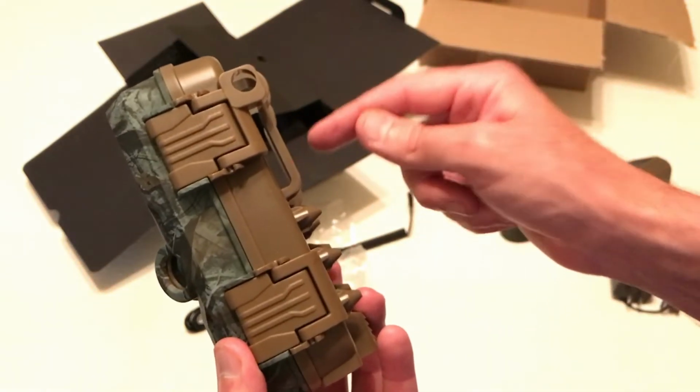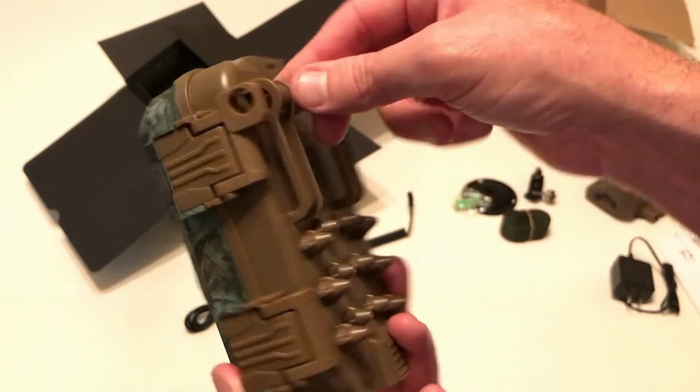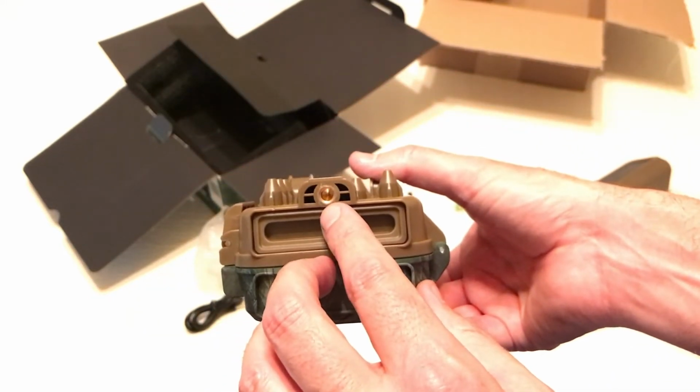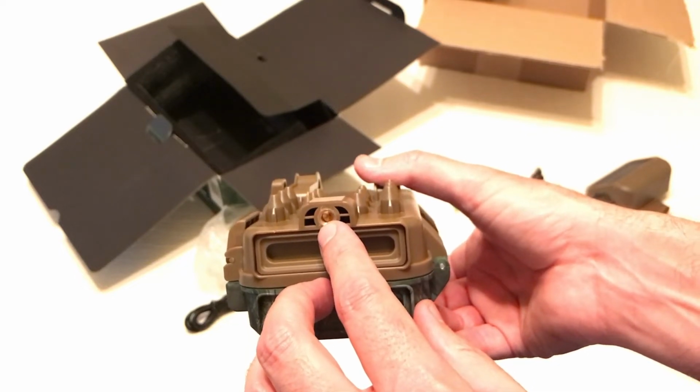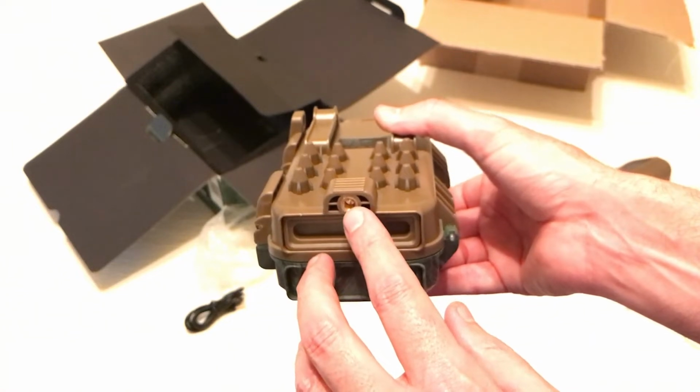This would be where you run the strap through the back. You've got a lock feature up here. You'll notice these holes line up if you wanted to put a lock on the camera. If you wanted to use the mounting bracket, you would need to connect it down here at the bottom. There's not a bracket on the back. Some cameras will put it on the back as well. This camera just has it on the bottom.